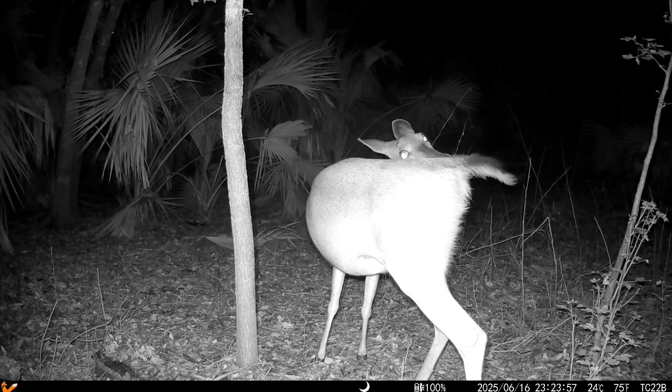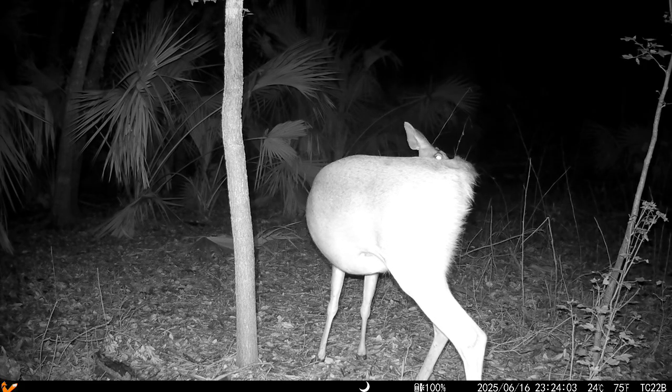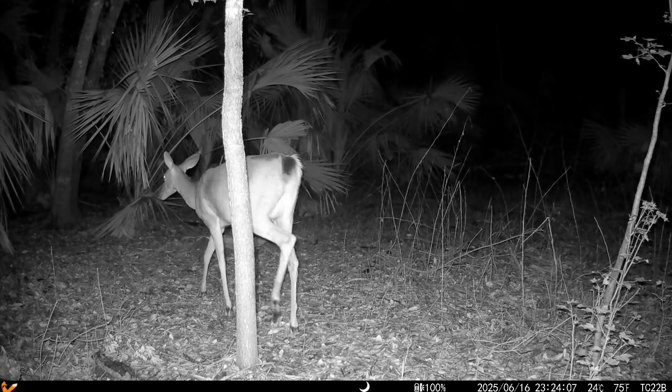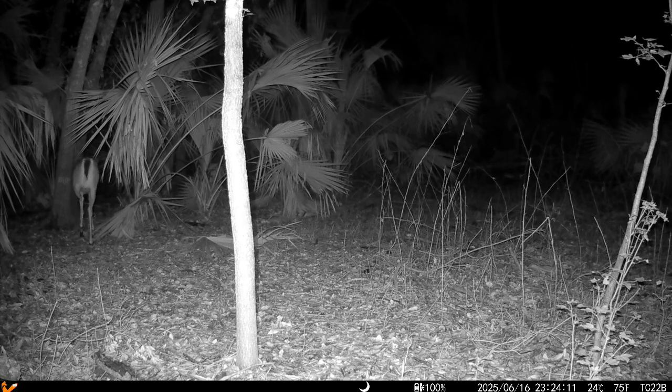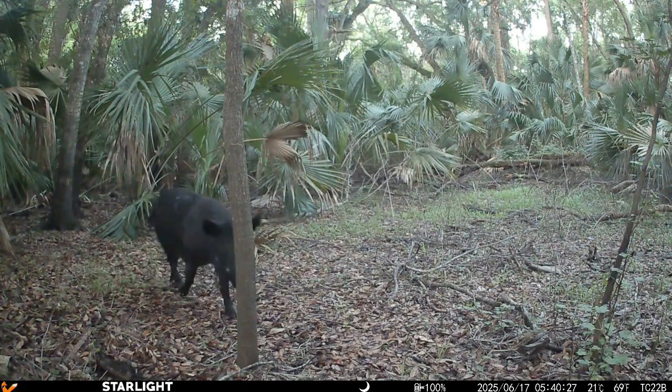Here's a deer combing the fur on its tail. Look at this. A lot of people don't know their bottom teeth are kind of like a fine-tooth comb. They've got the spaces in them. That's why when they use their bottom teeth and they pull up, kind of combing all the stuff out of their fur that they don't want, the ticks, the mites, and all the other things that shouldn't be there.